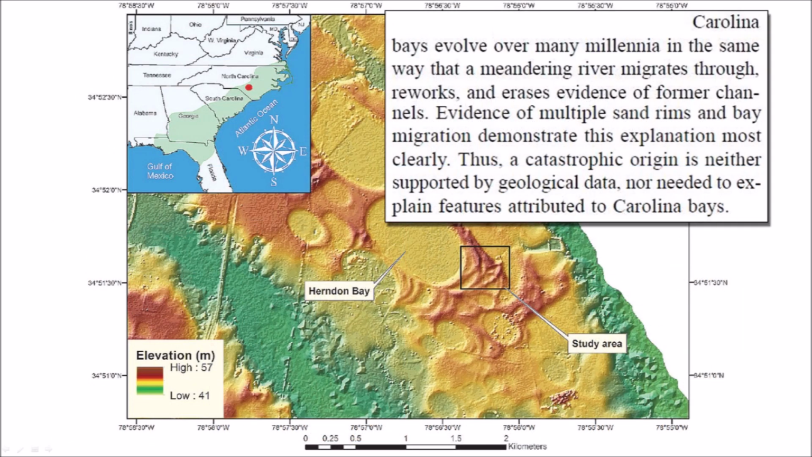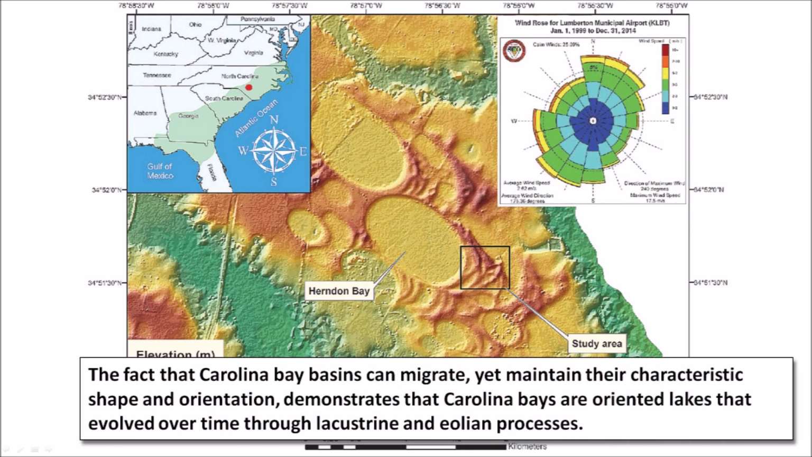The text of the article says, quote, "Carolina Bays evolved over many millennia in the same way that a meandering river migrates through, reworks, and erases evidence of former channels. Evidence of multiple sand rims and bay migration demonstrate this explanation most clearly. Thus, a catastrophic origin is neither supported by geological data nor needed to explain features attributed to the Carolina Bays. The fact that Carolina Bay basins can migrate yet maintain their characteristic shape and orientation demonstrates that Carolina Bays are oriented lakes that evolved over time through lacustrine and Aeolian processes.